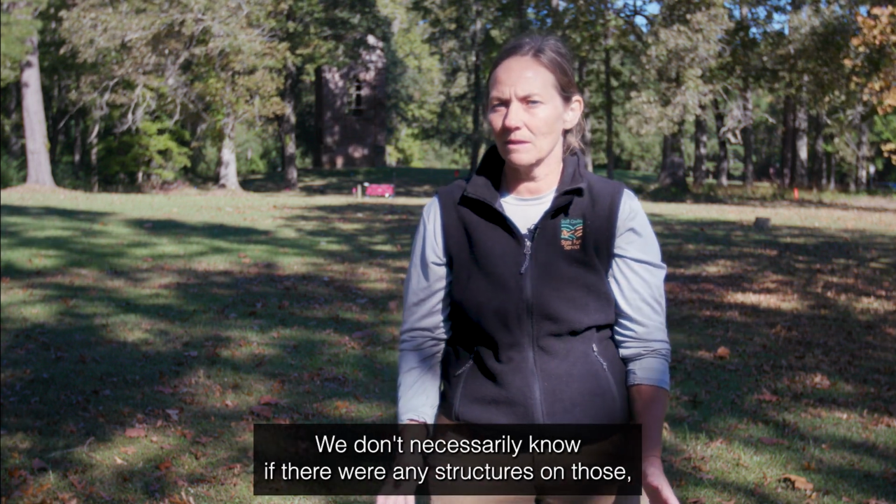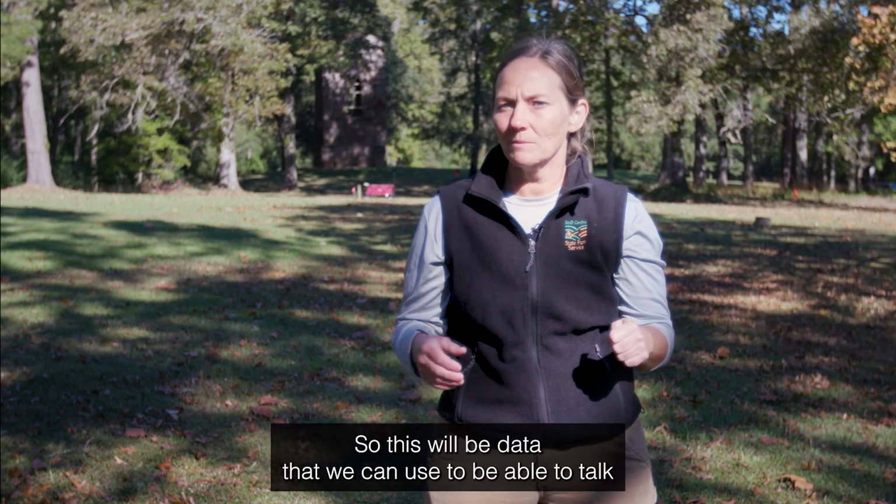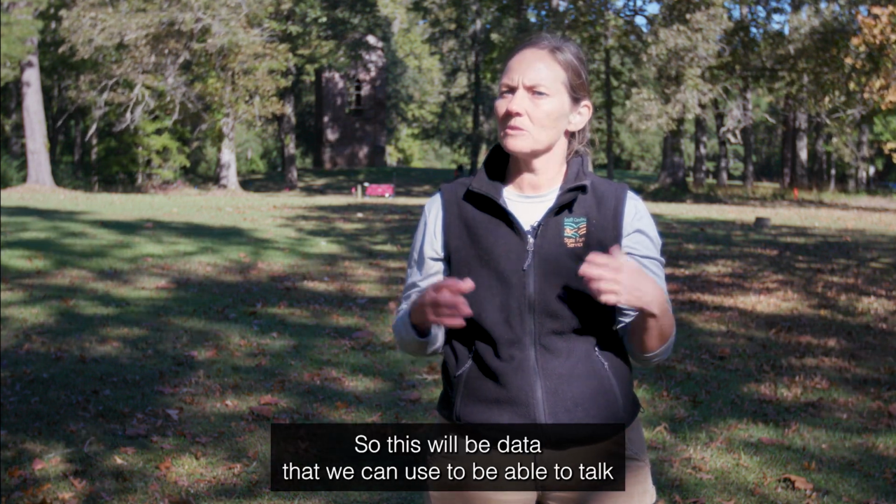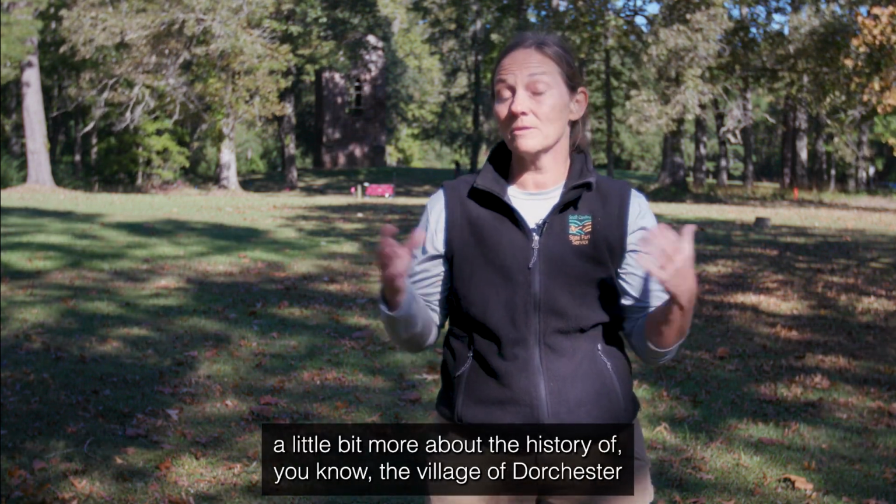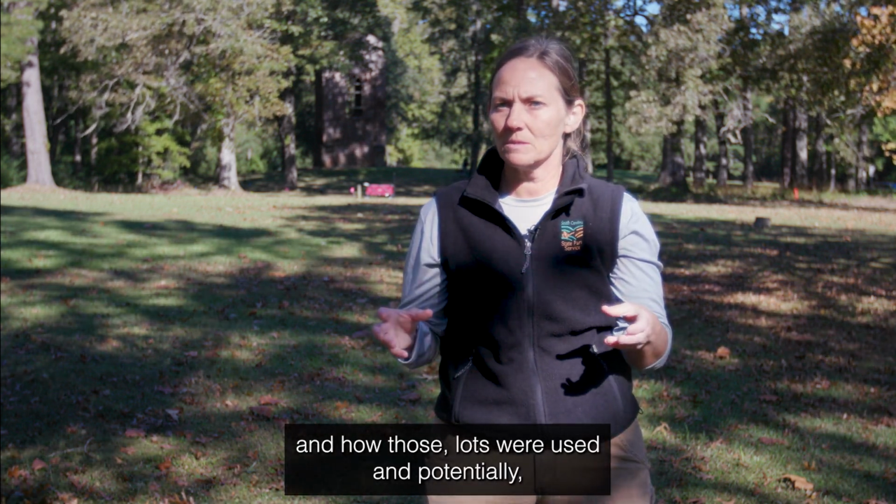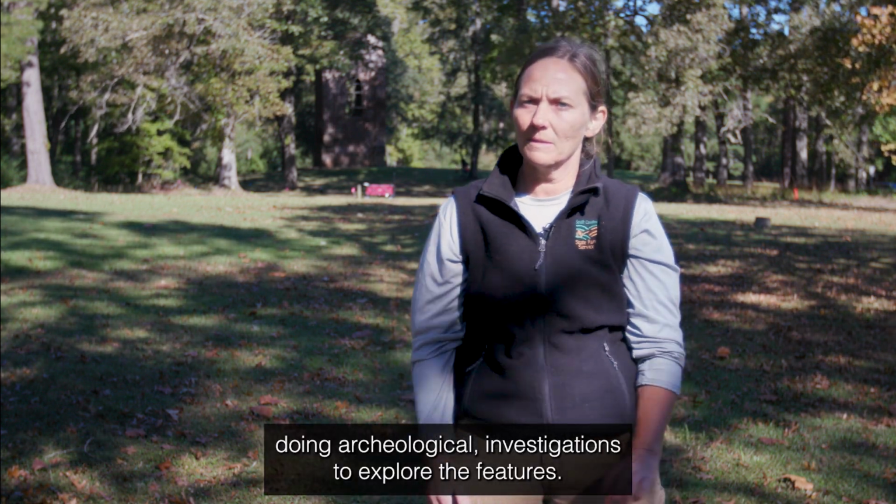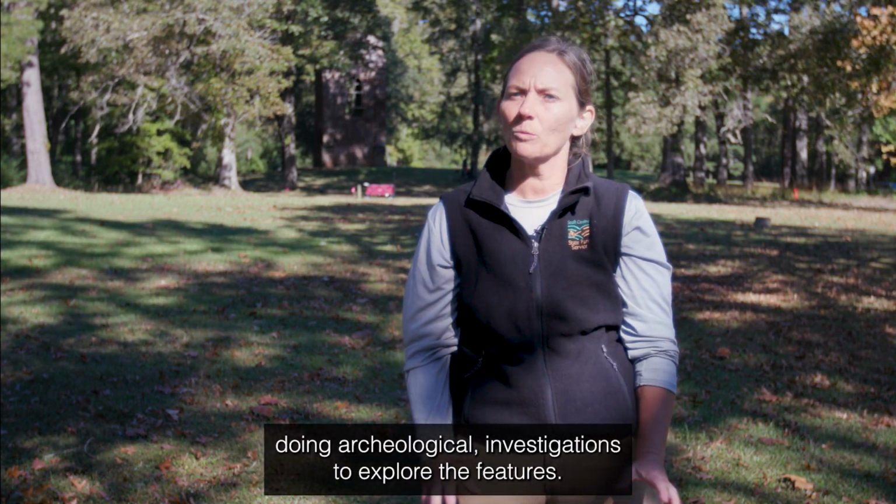We don't necessarily know if there were any structures on those, how they were used. So this will be data that we can use to talk a little bit more about the history of the village of Dorchester and how those lots were used, and potentially doing archaeological investigations to explore the features.